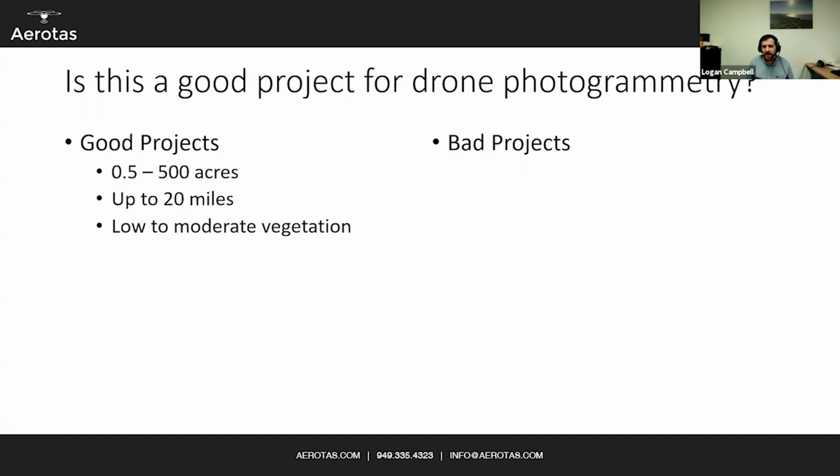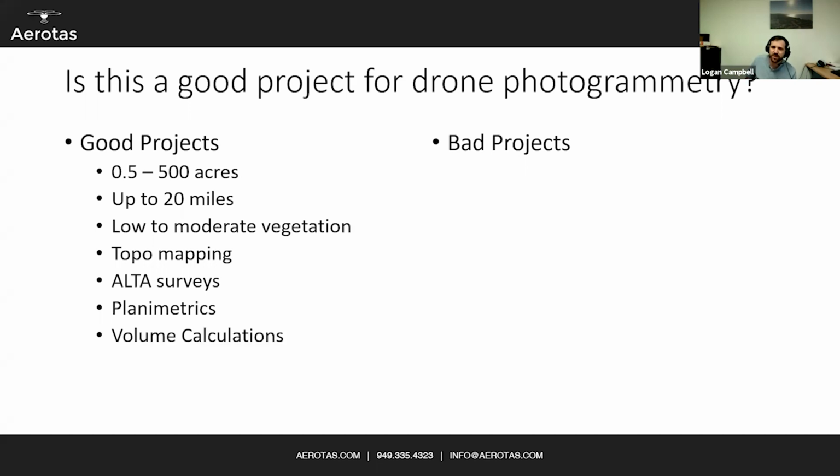Although for any of my friends in Nevada and Arizona, well, you don't have a bunch of super dense forests in some places, I guess. But photogrammetry is good for low to moderate vegetation. It does great work with topo mapping, ALTA surveys, getting your planimetrics, volume calculations, et cetera, et cetera.